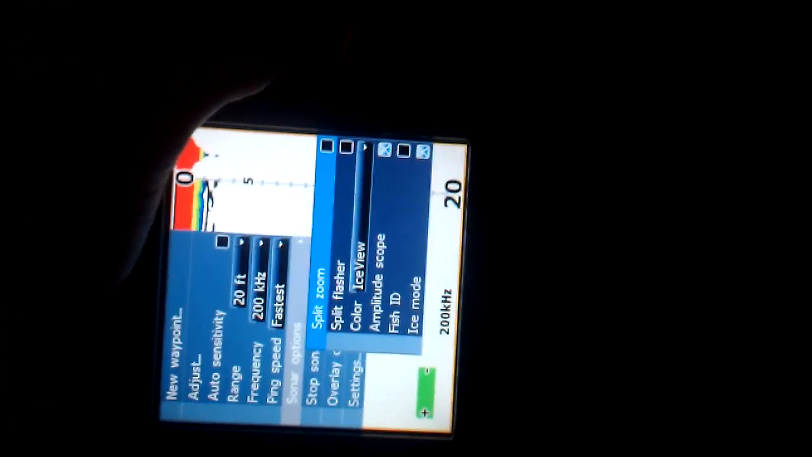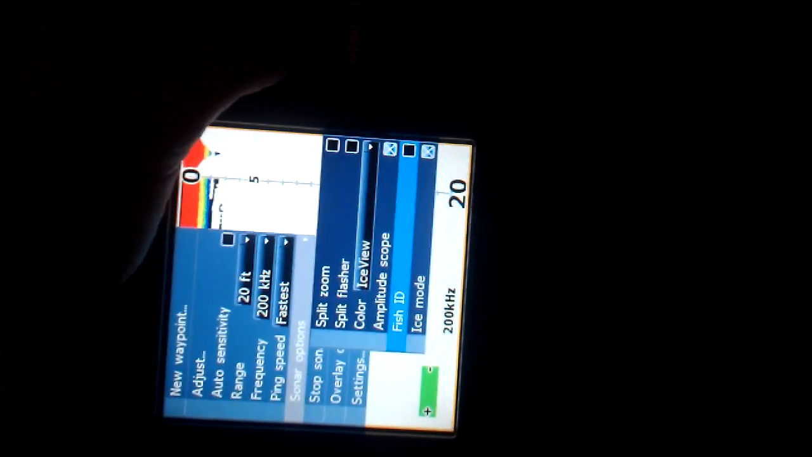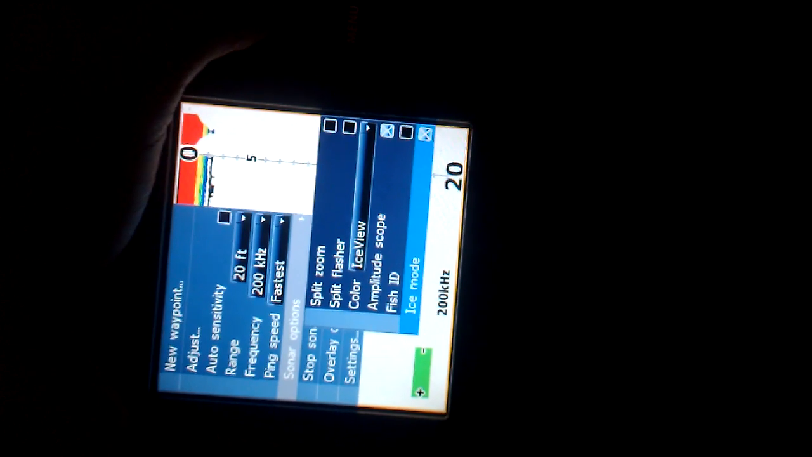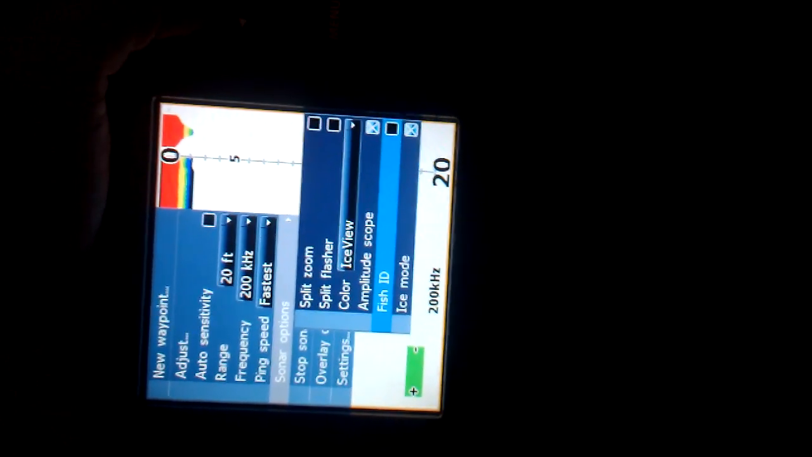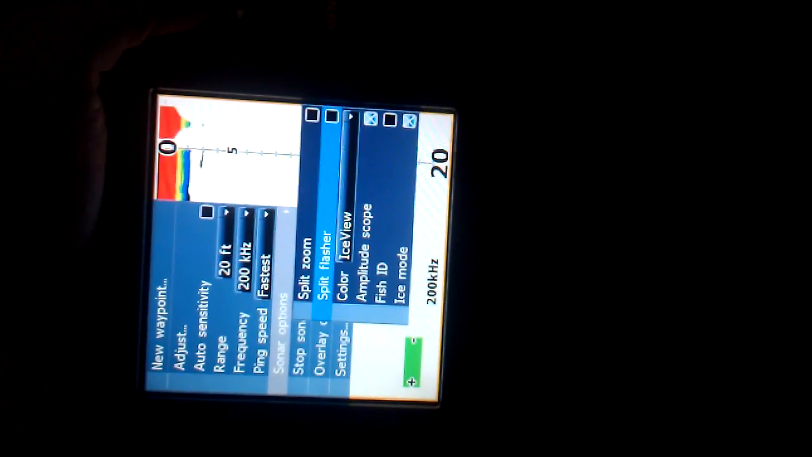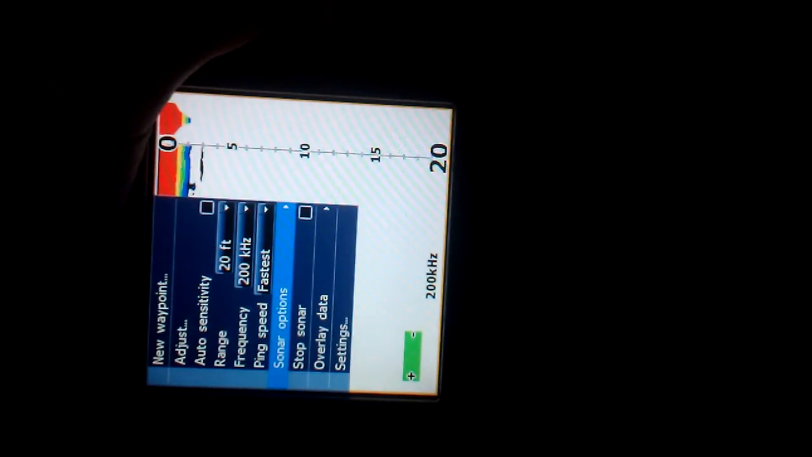Sonar options. Ice view, I just have it on that for color. Ice mode basic, I don't think that really does anything besides give you the battery meter, but maybe it does, so you might want to turn on that. Fish ID blows. Ice view, that's just color.